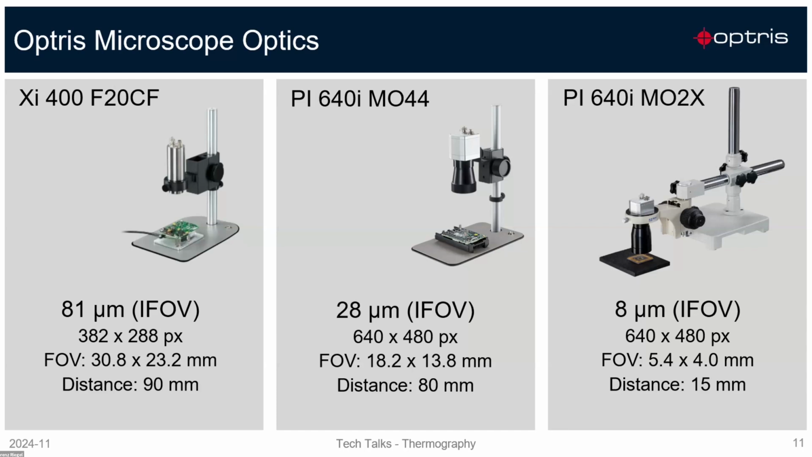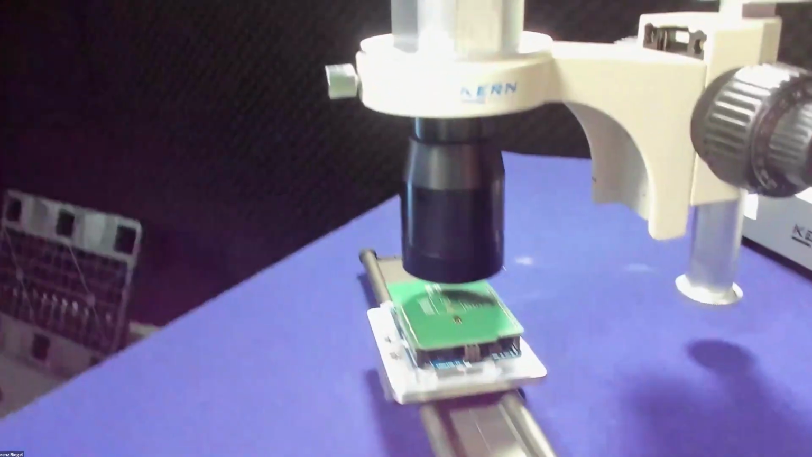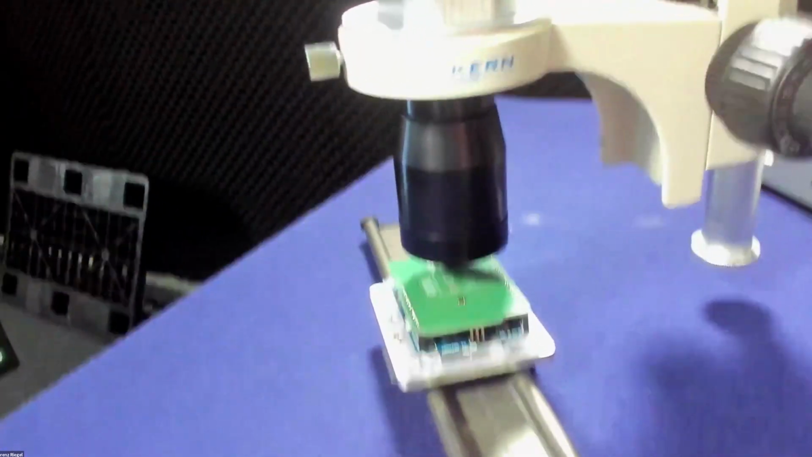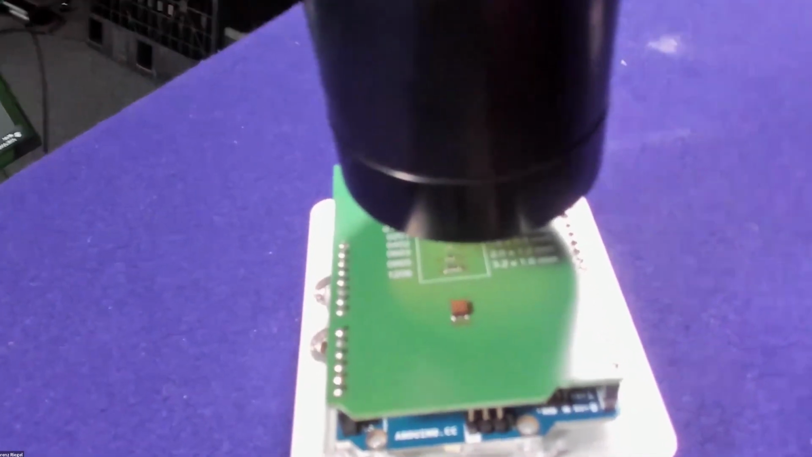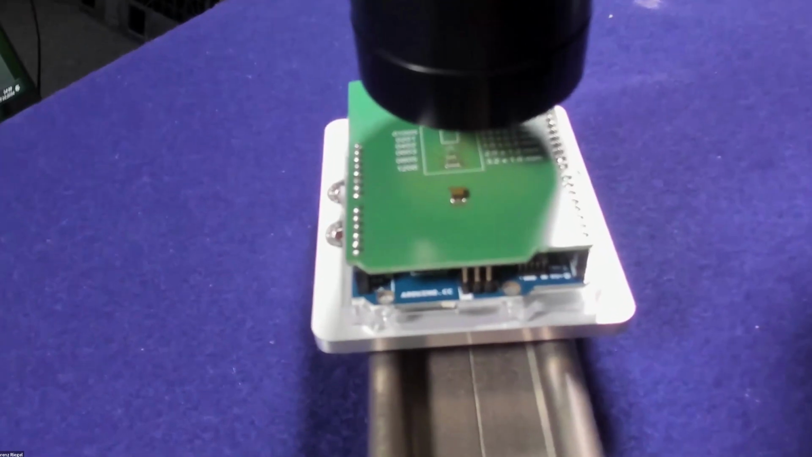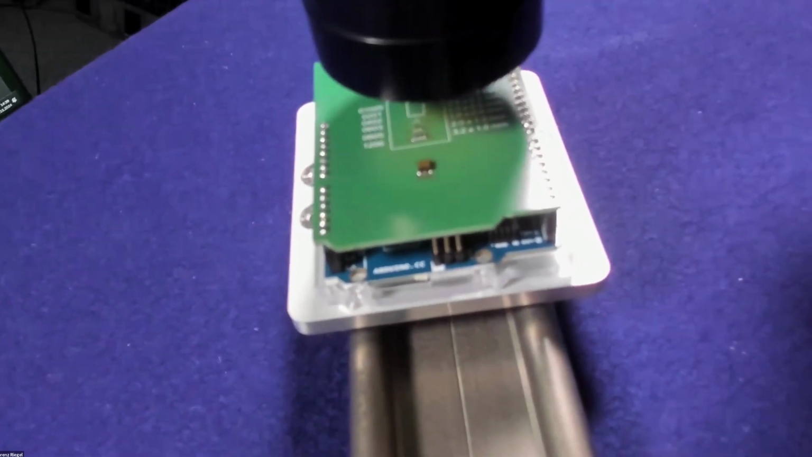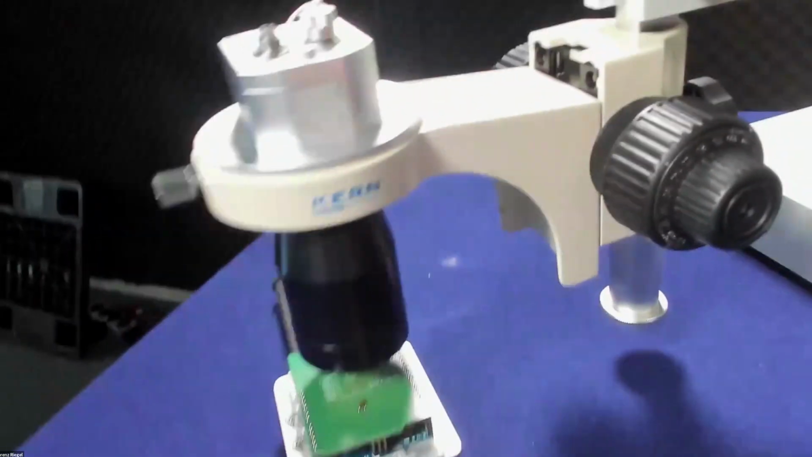Here you can also see the overview of all of our optics, but we can have it also in the real picture if we go to the table camera. So you can see here first the microscope MO2x optic, and with this camera you can have a very precise view of very small components such as very small SMD resistors and also chips with integrated lines on it, heating lines. So with this you can have a great image.